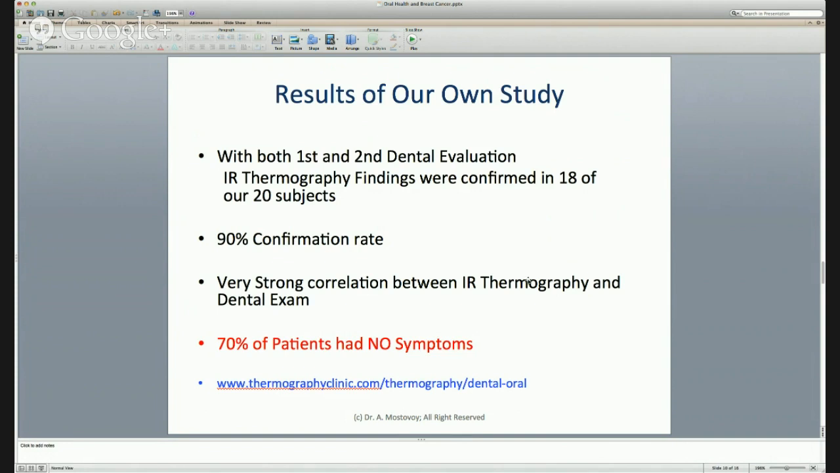And what surprised me the most is that 70% of patients had absolutely no symptoms. In other words, thermography, just like with breast thermography, dental cranial thermography, as we call it, will also give us a heads up as to what may happen because we're looking at early signs of inflammation. If you're interested in reading more about this study, you can just go to this URL at the bottom of your page and take a look at this at your leisure.